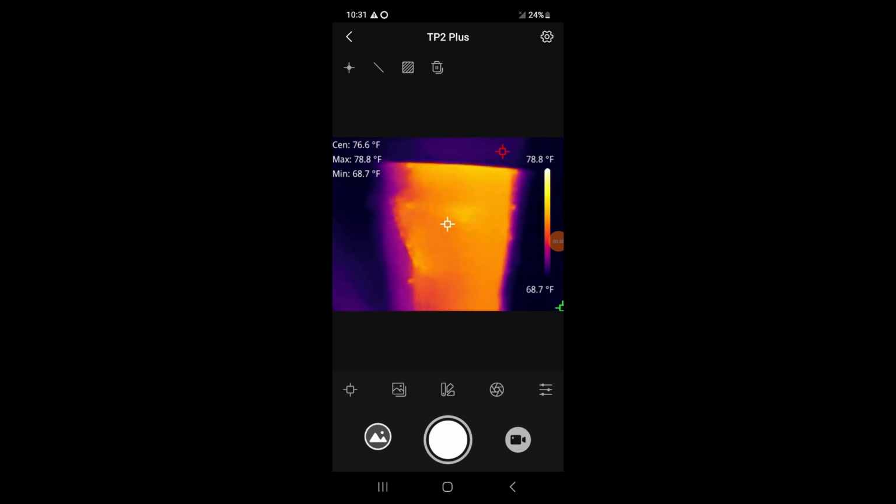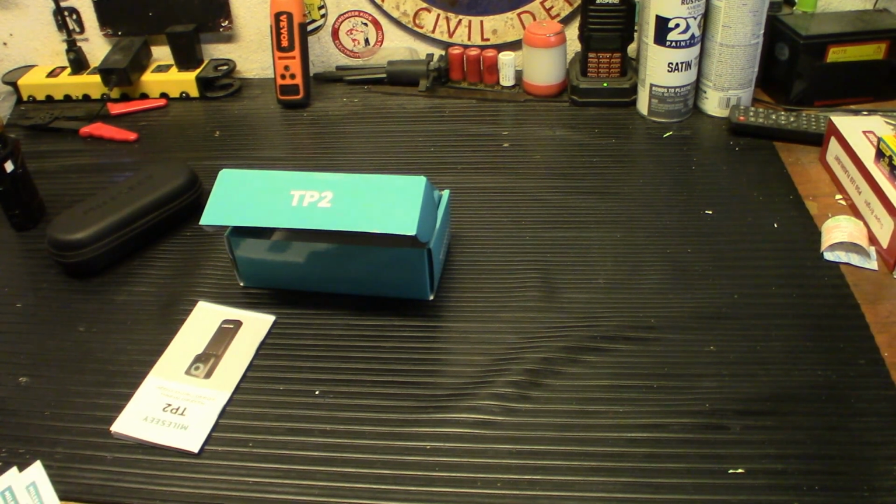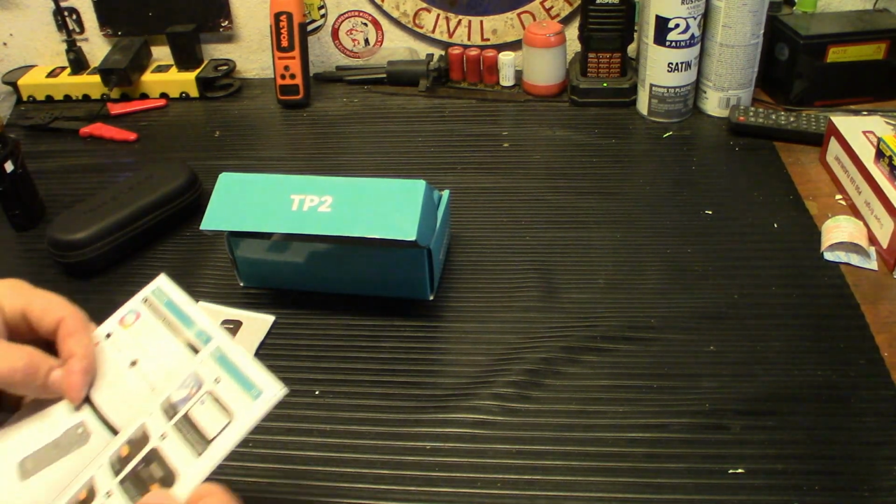So it does work. It's just not at that much of a distance. So let's go ahead and look at the specs, and we'll see if it claims it can work out that far or not. Alright, let's go ahead and try to find out why it wasn't working that far out. See what they claim here.